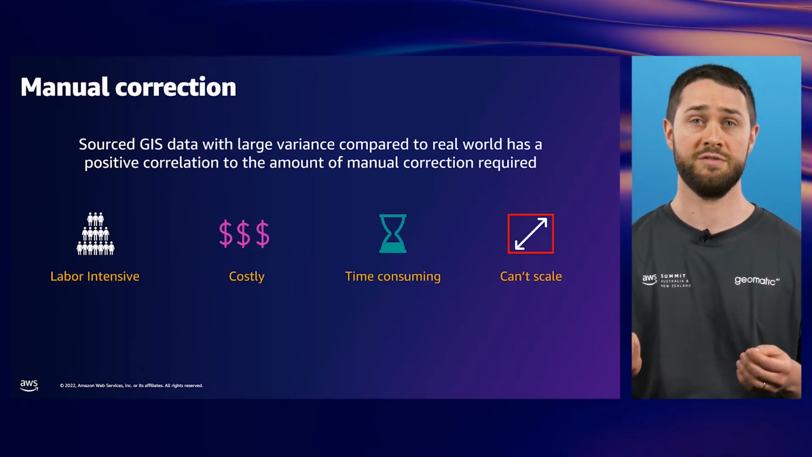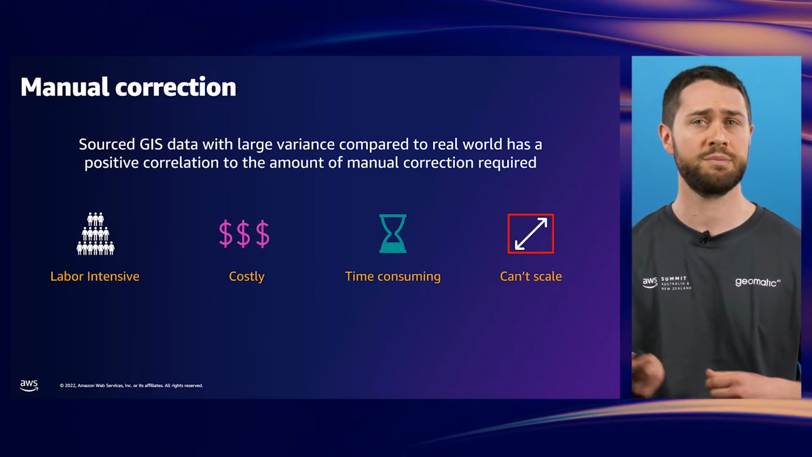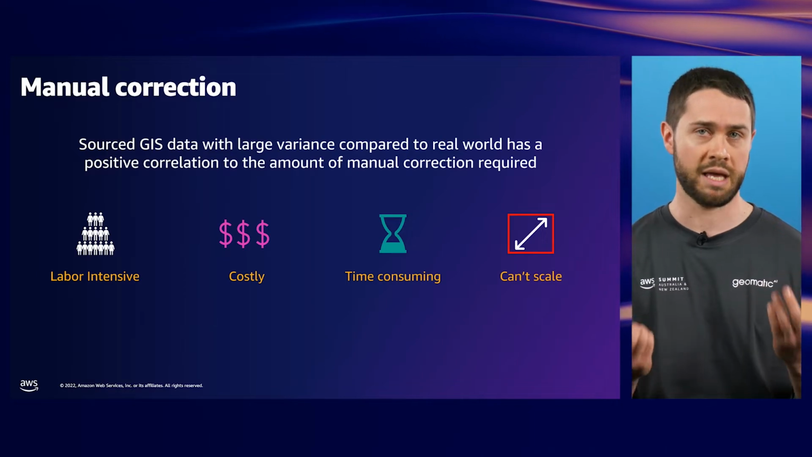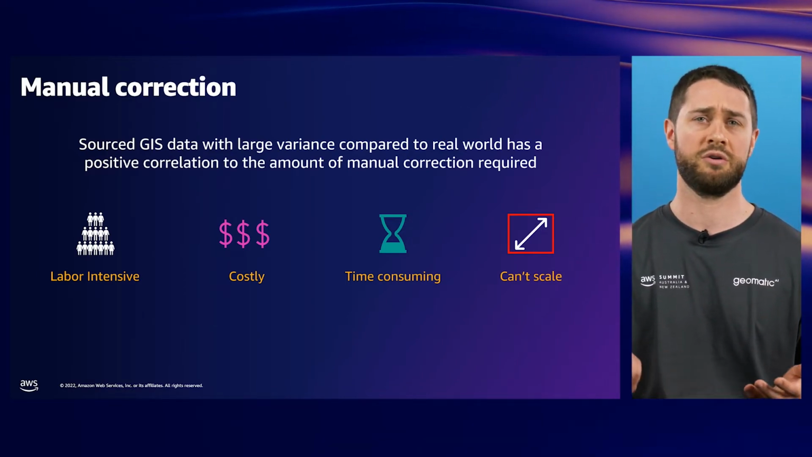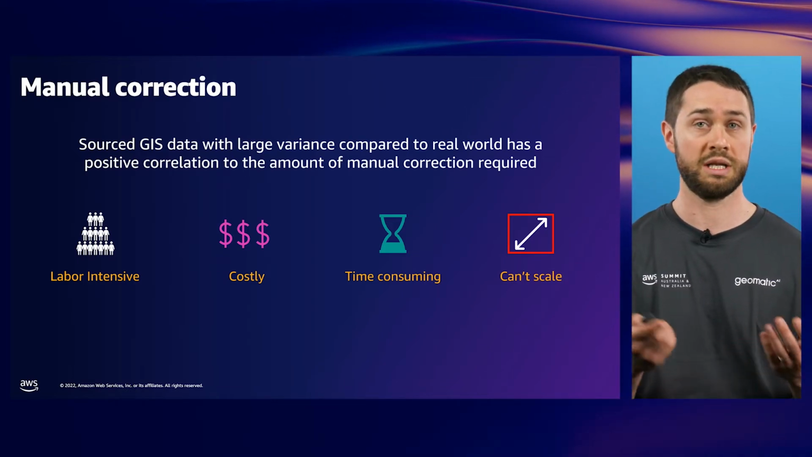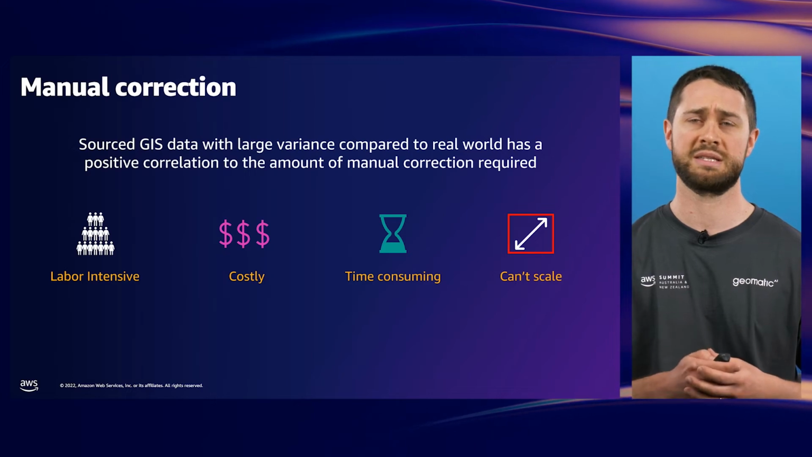The more the data deviates from real-world positions, the more work that we need to do to get it up to standard so that we can process with it. Because there's a significant manual component to this correction work, it's very labour intensive, relying on skilled human operators, which means that not only is it costly and really slows down the end-to-end process, it also severely limits our ability to scale up our processing.